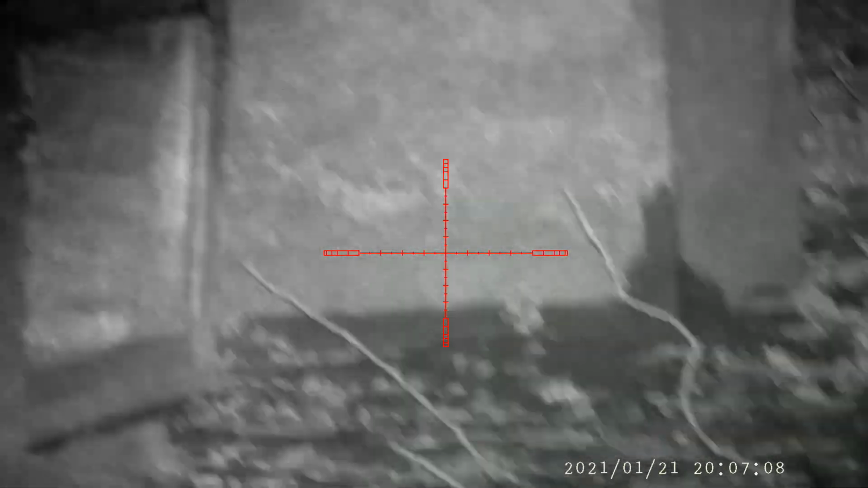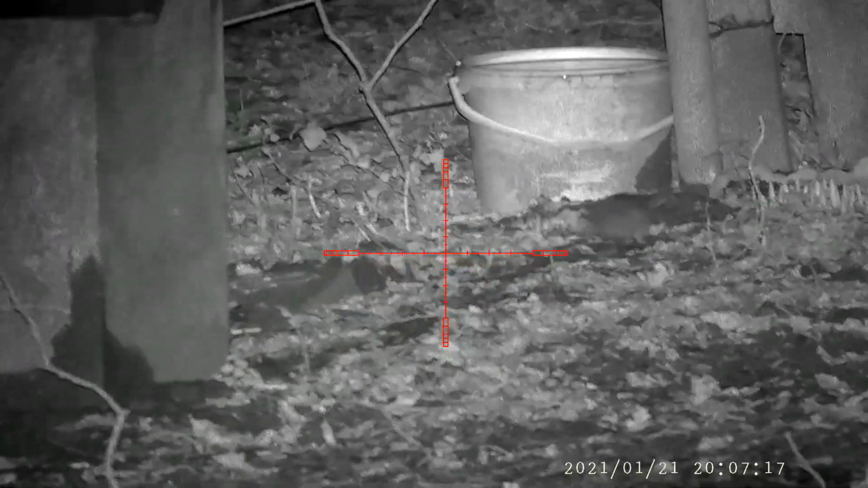As I was scanning around after shooting the double, I spotted that the first rat that I shot was still moving, so I shot it again just to finish it off. If I'd remembered to reload, that might not have been a missed opportunity.